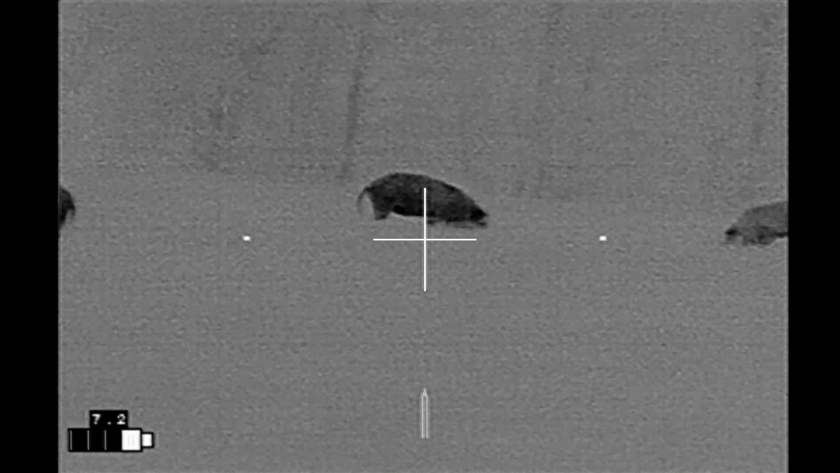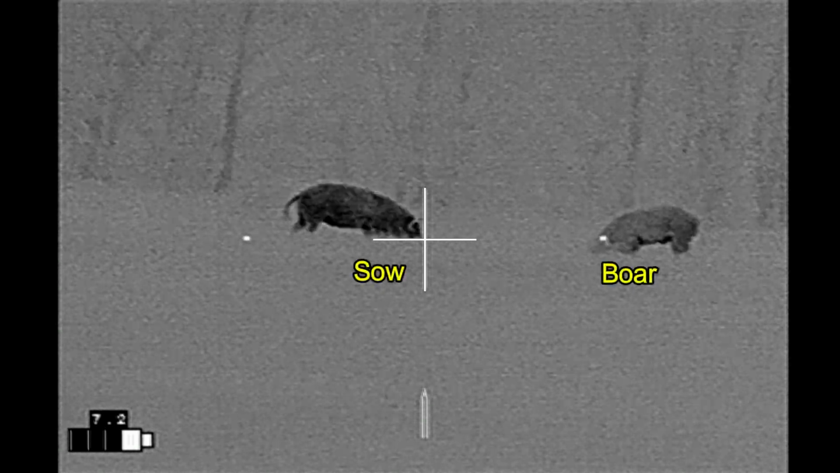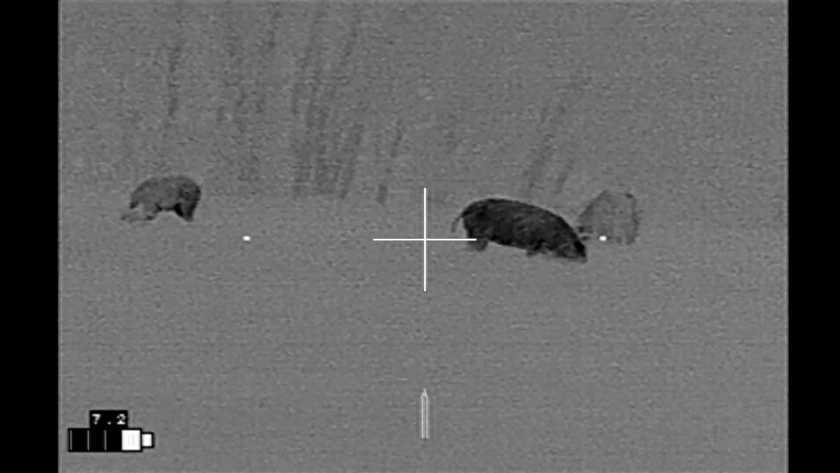Now, a lot of the hogs are in low enough grass where I can clearly identify whether they're male or female. Some are in some taller grass.